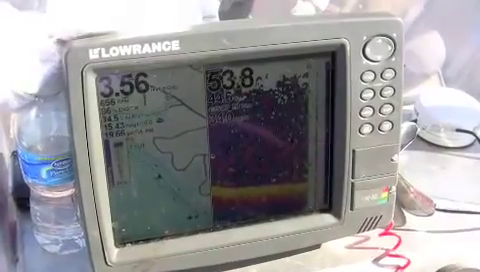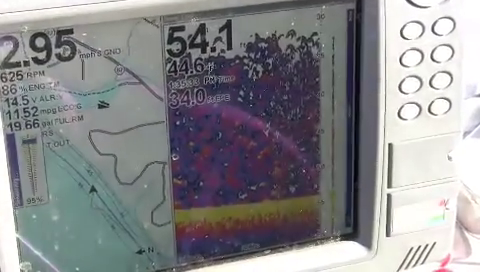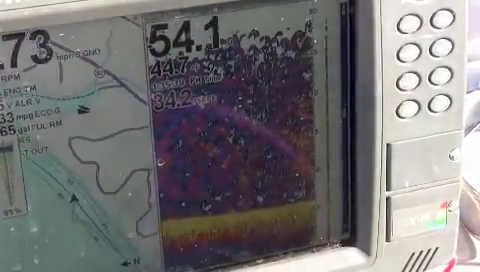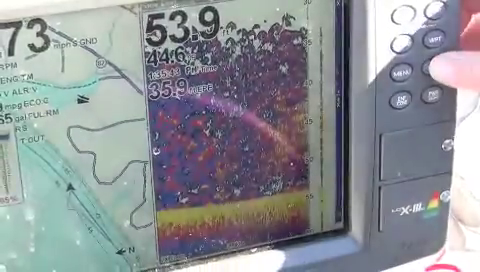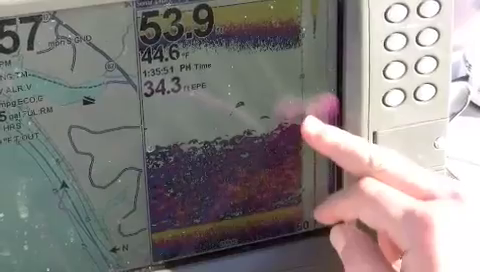Now I want to show you kind of what we're facing here today. We come out here lots of different days and we get lots of different conditions. Today we've got a bluebird sky. We had a big cold front blow through. It was really nasty yesterday, and I'm going to go ahead and zoom this out, and we have all of our fish packed into the old river channel here from 30 foot down to about 54 foot.